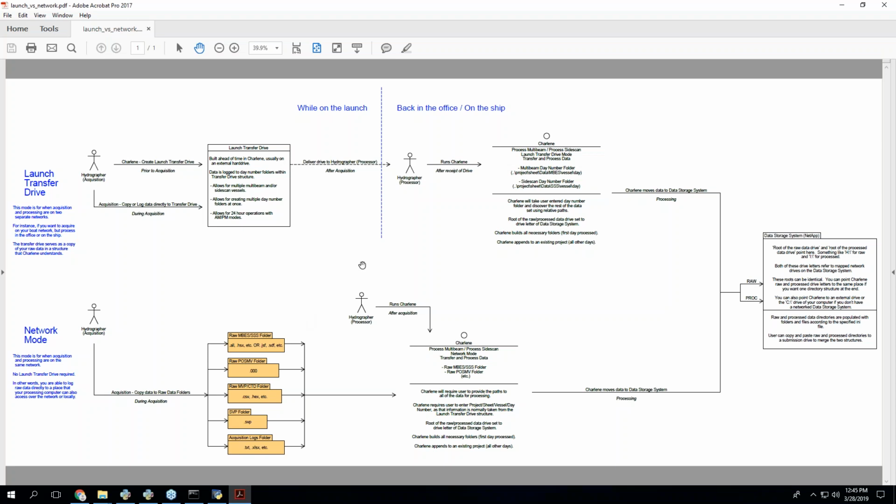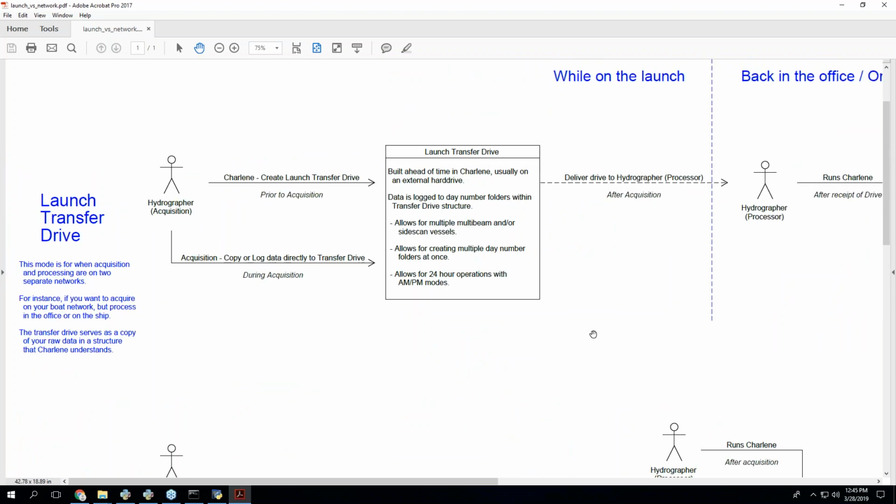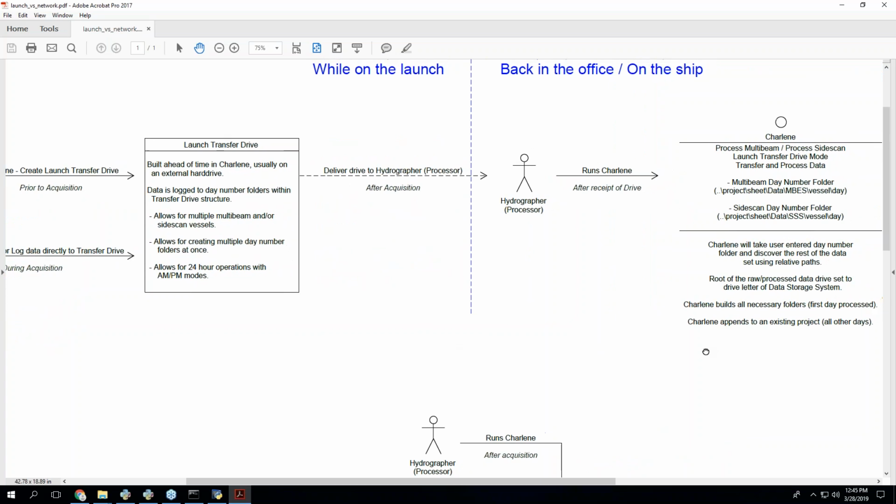So I've done a bunch of these diagrams, and they're kind of cryptic, and maybe there's too much information. With all these PDFs, you can zoom in. They should be high res, so you should be able to get all the detail you need. But I tried real hard to make these modes clear in terms of why you have to do them.